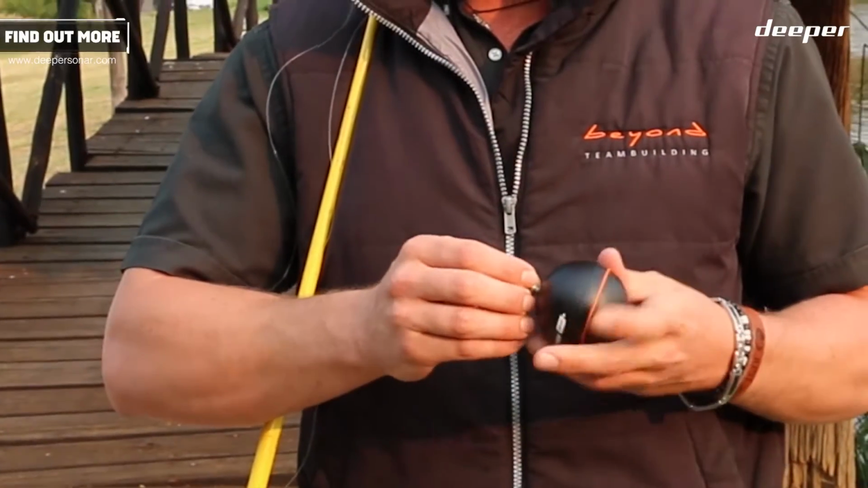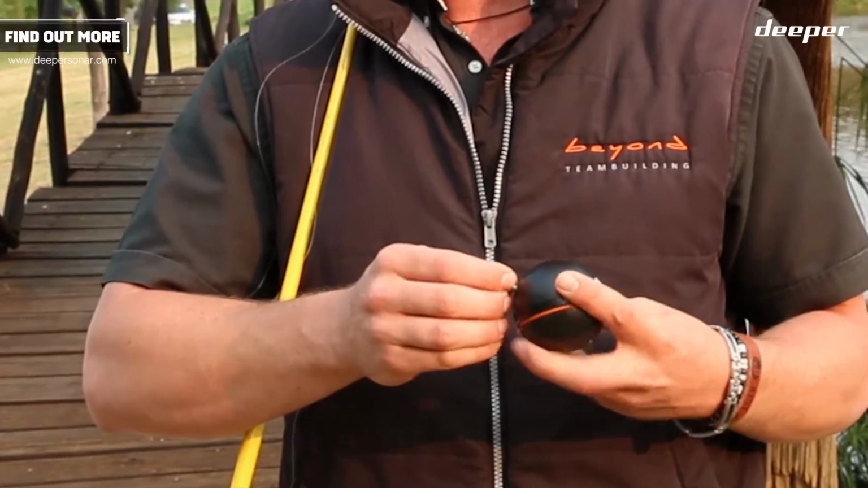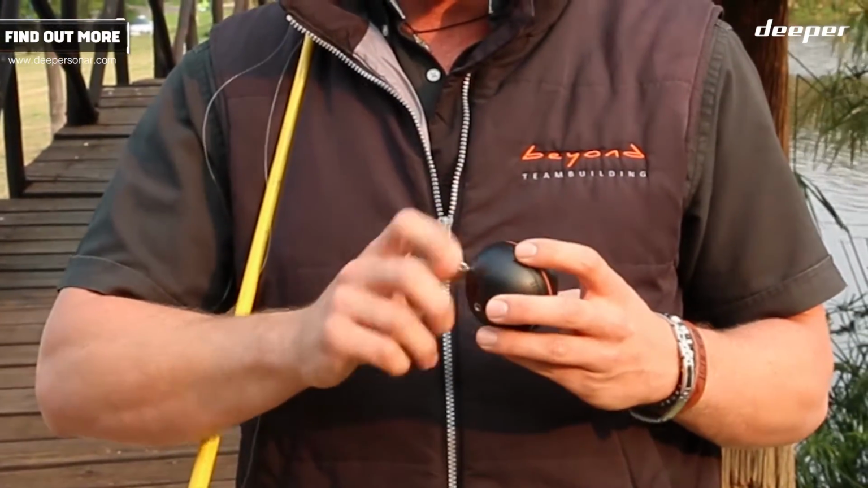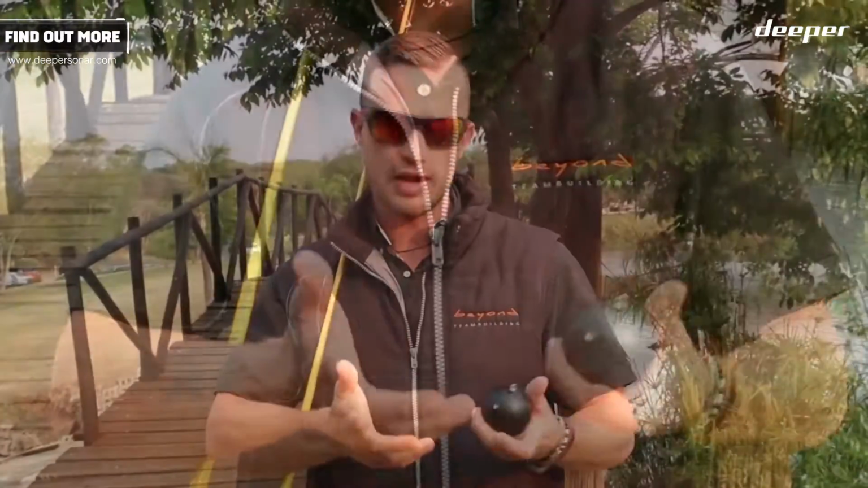So now it's very simple. I'm literally just screwing my Deeper in. Once it's secure, there's no need to take a vice grip or anything to tighten it. All you have to do is tighten it softly. You've got your 12-pound line here. It's literally simple. All I'm going to do is put it through the Deeper's loop and make a small blood knot.